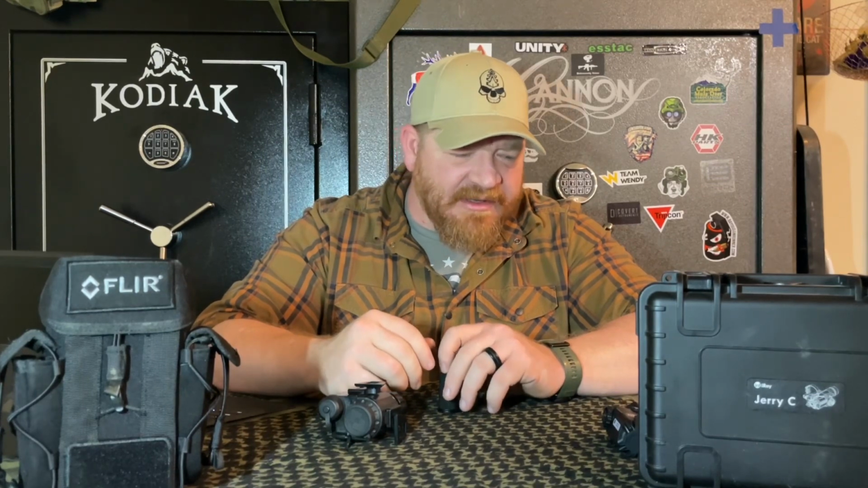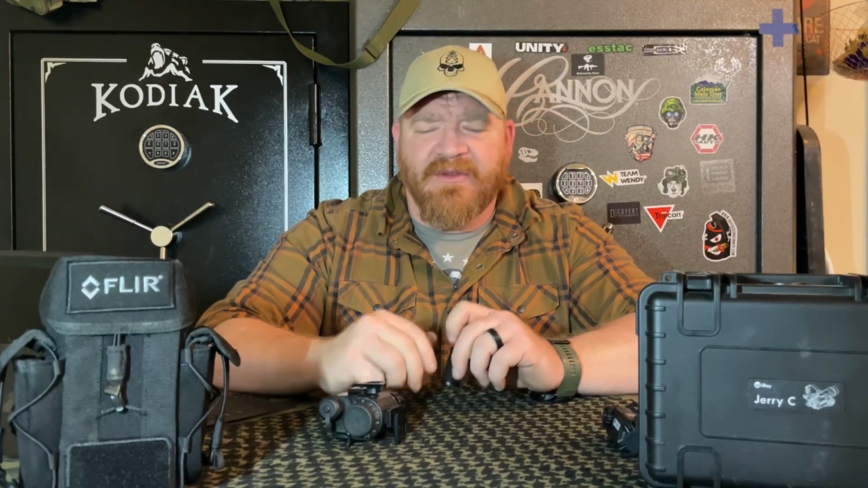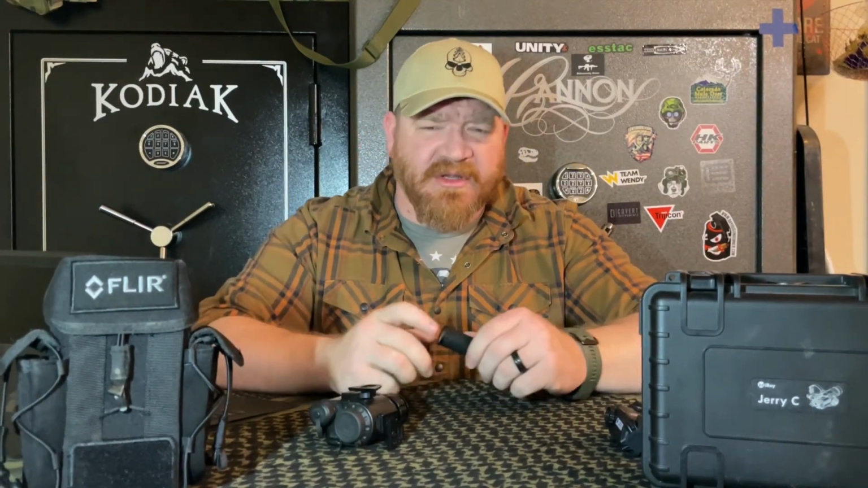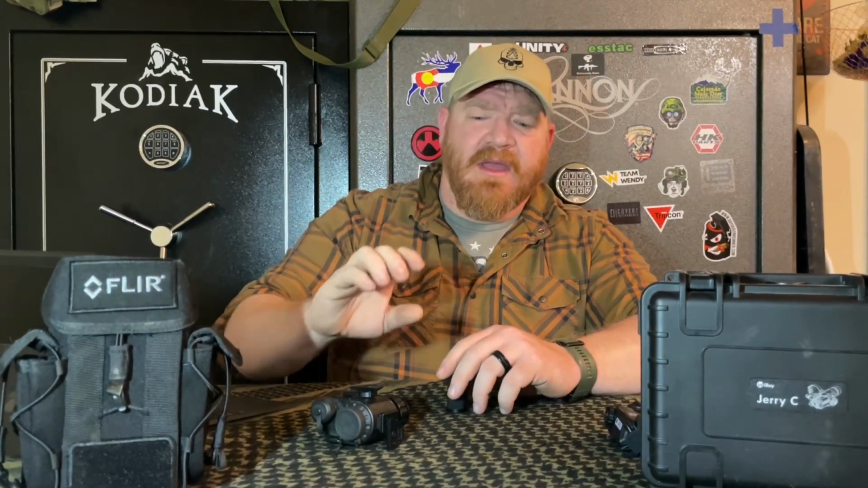But otherwise, the Jerry C does phenomenal. It tends to highlight a lot more in the terrain than the Flir Breach does, which is good and bad, because it's highlighting a lot of rocks, depressions, footprints, gaps in the sand or the dirt, breaks in the soil, bushes and stuff like that, whereas the Flir Breach is very tolerant. There's a part where I'm going down a very steep hill with my dogs, and you can see that it's picking up the dogs clearly, and you can see most of the terrain fairly well.